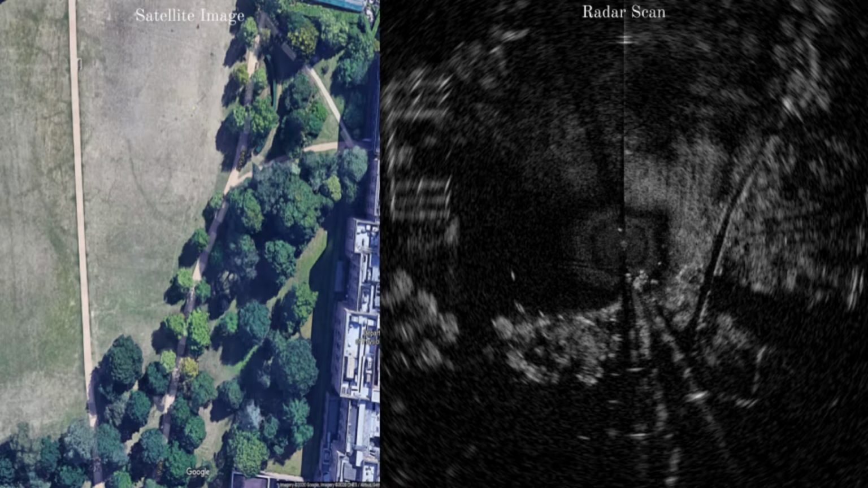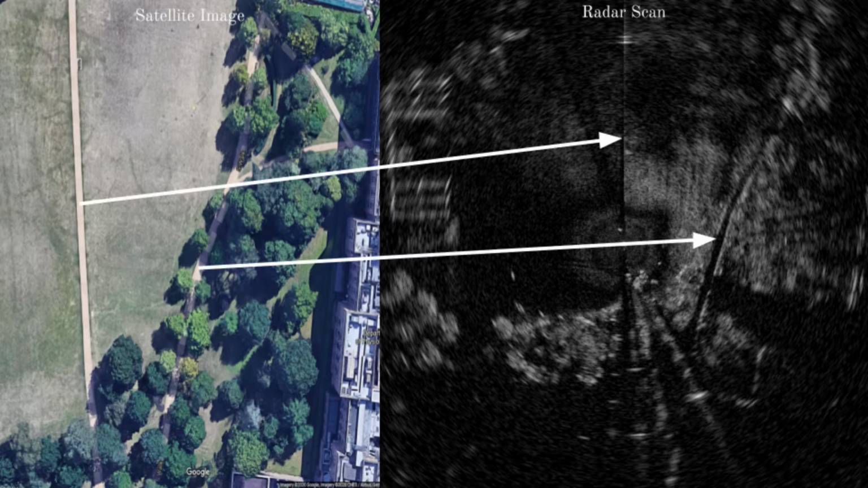Here we show a radar scan next to the satellite imagery for the same area, and hopefully you can see some similarity. For example, here you can see the paths illustrated in the radar scan.